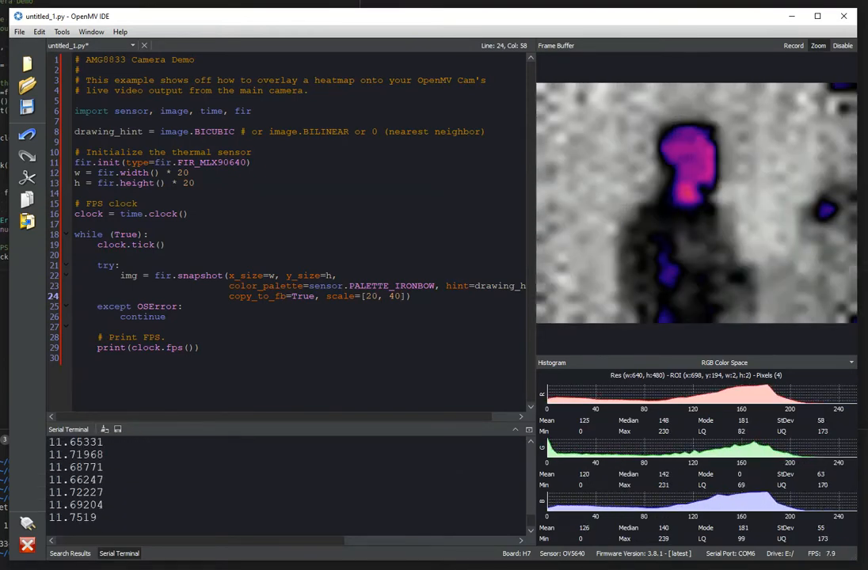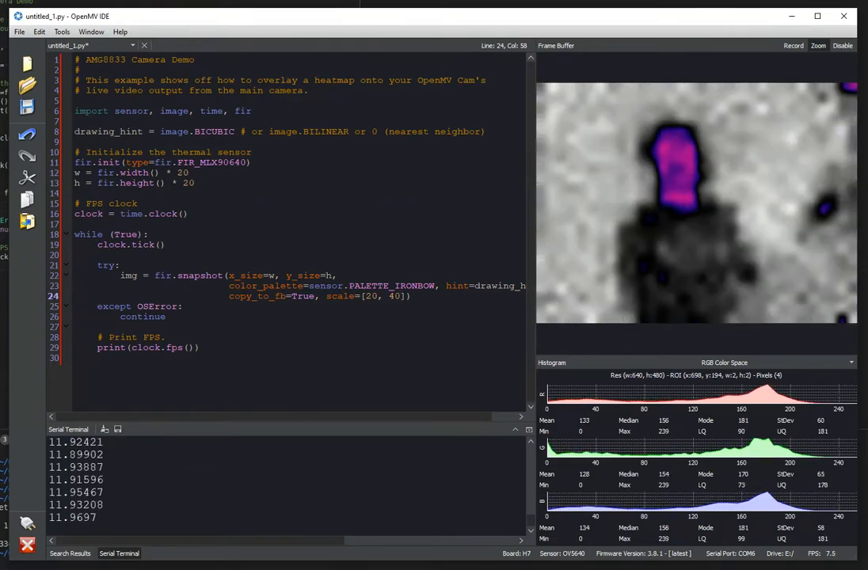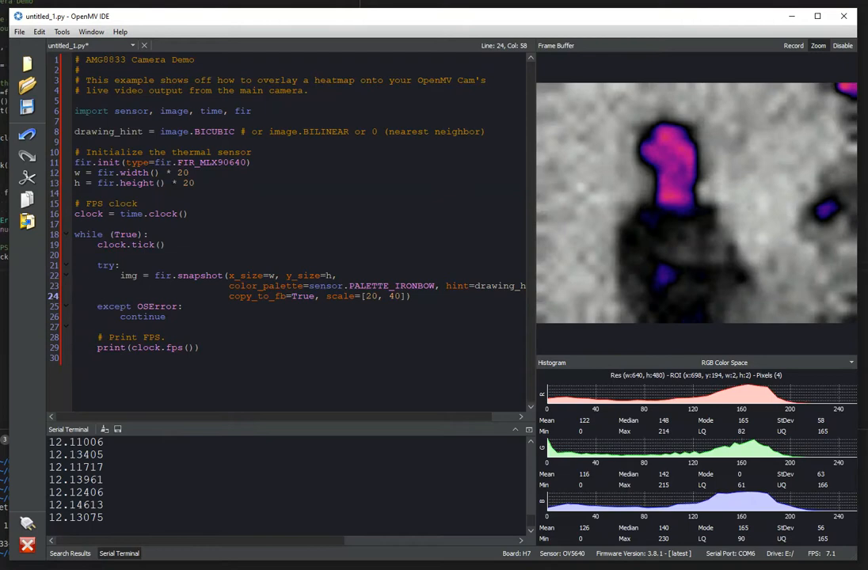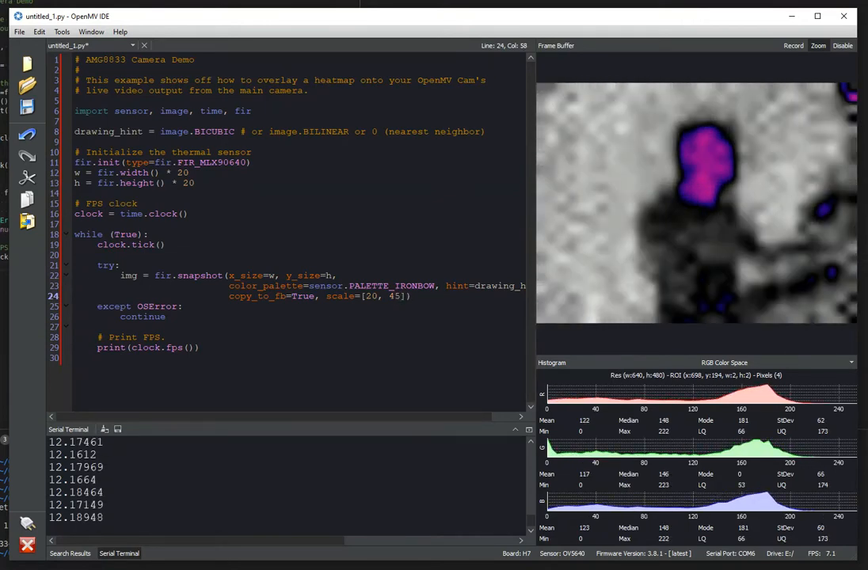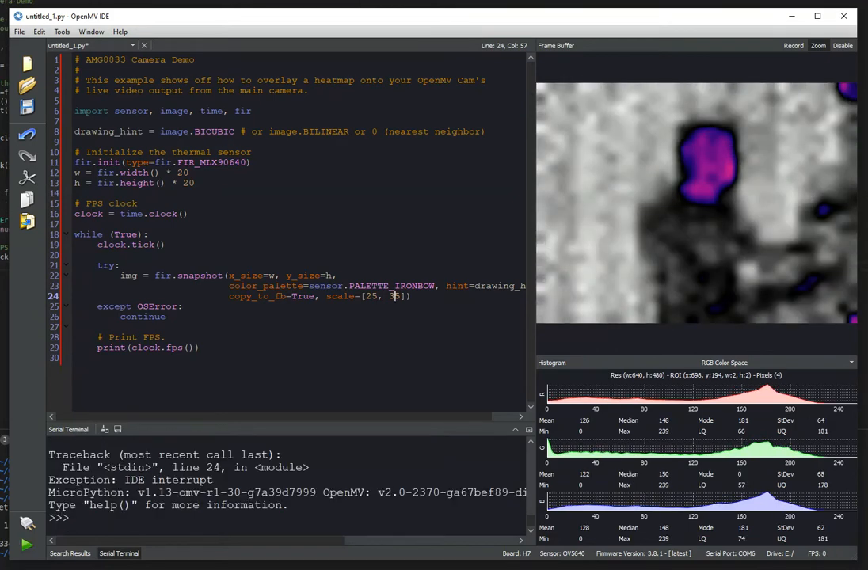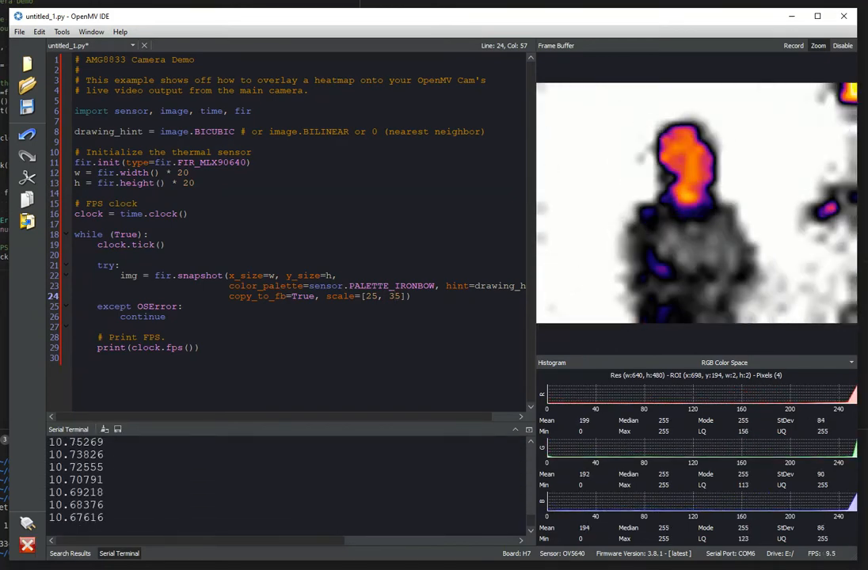And so as you can see, the second I did that, what the camera is looking for are temperatures between 20 and 40 degrees Celsius. And so I can make that smaller, and we're going to get a different image output now. Cool.